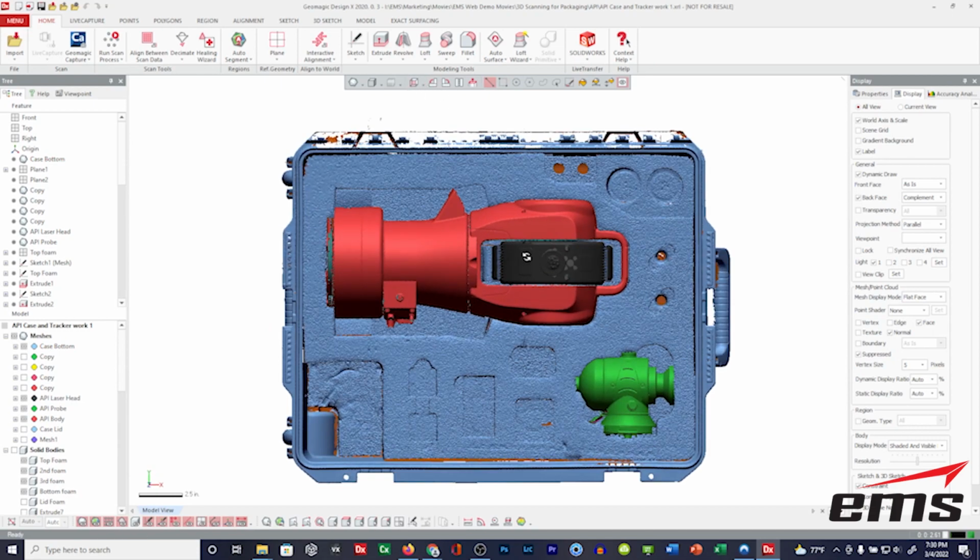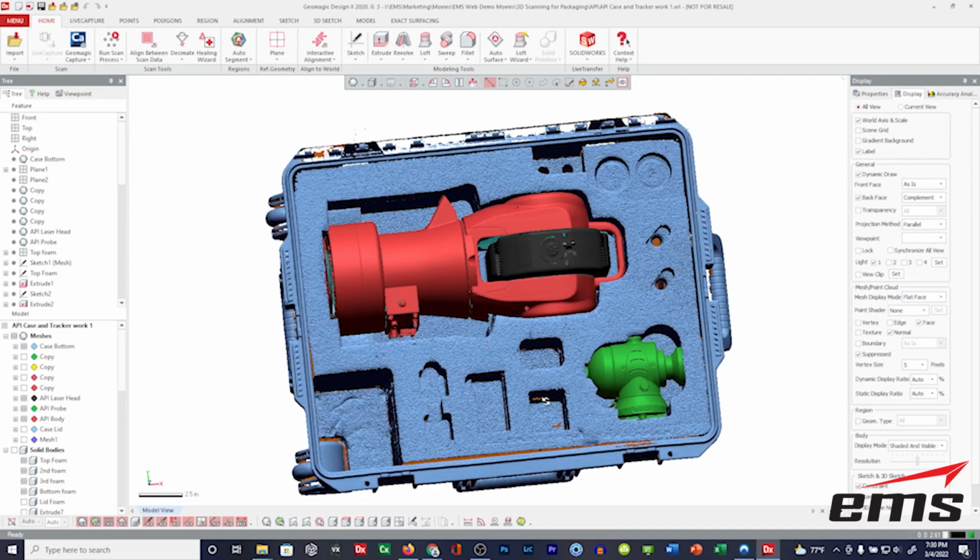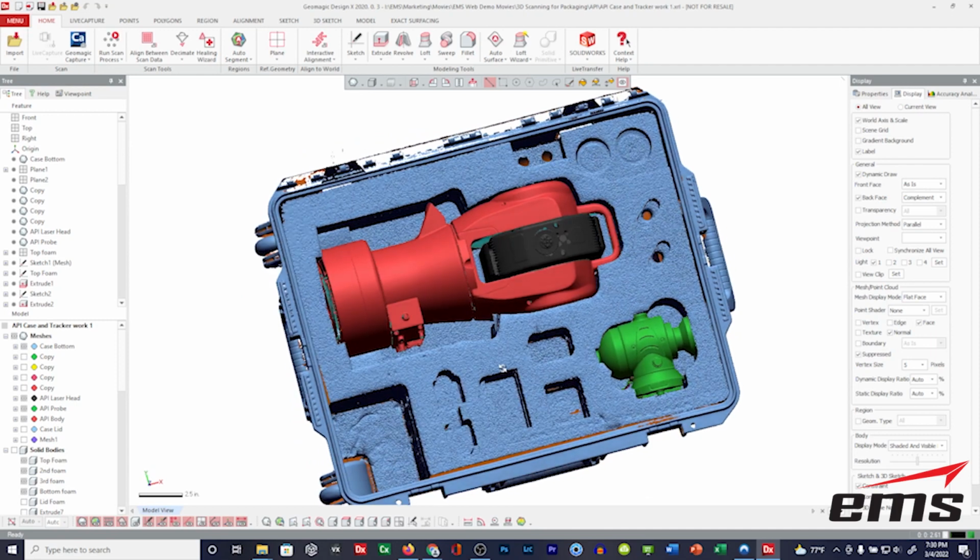So let me explain. You notice the foam doesn't follow the part, in this case the tracker body, the whole way. You see these cutouts here. Well, the reason being is this thing weighs like 20 pounds, and if you just had the cutout going exactly all the way around it, it would be very difficult to get it out.